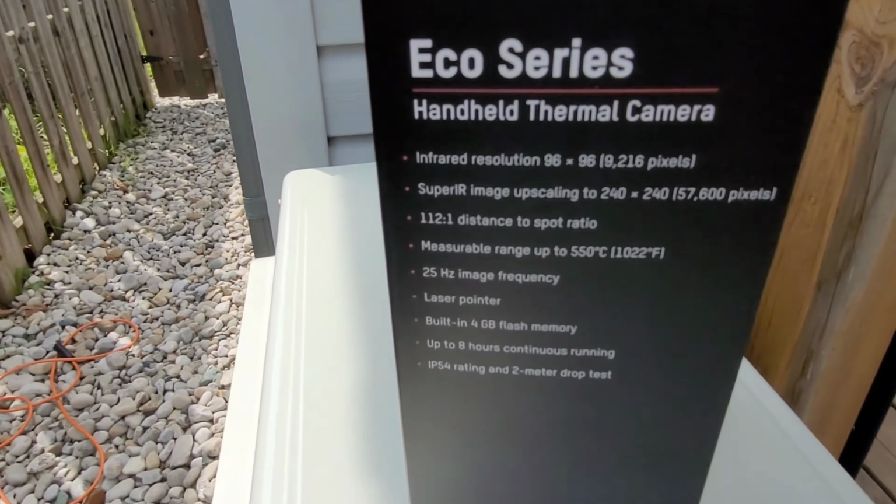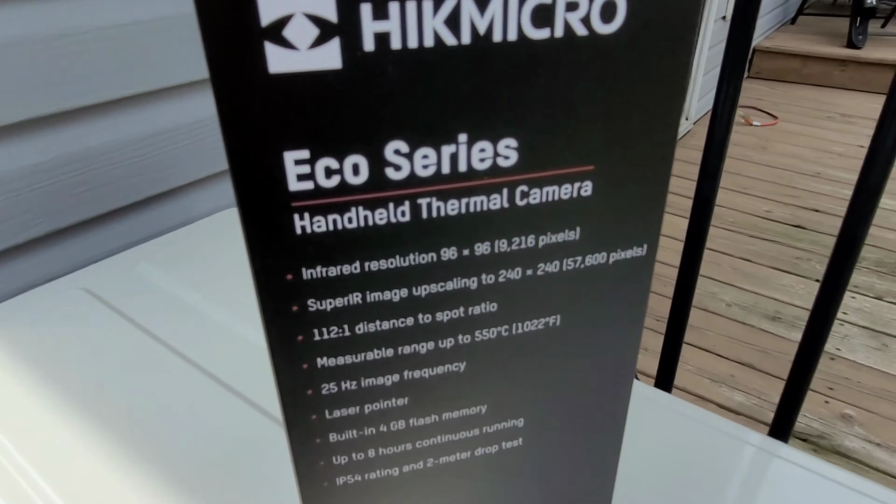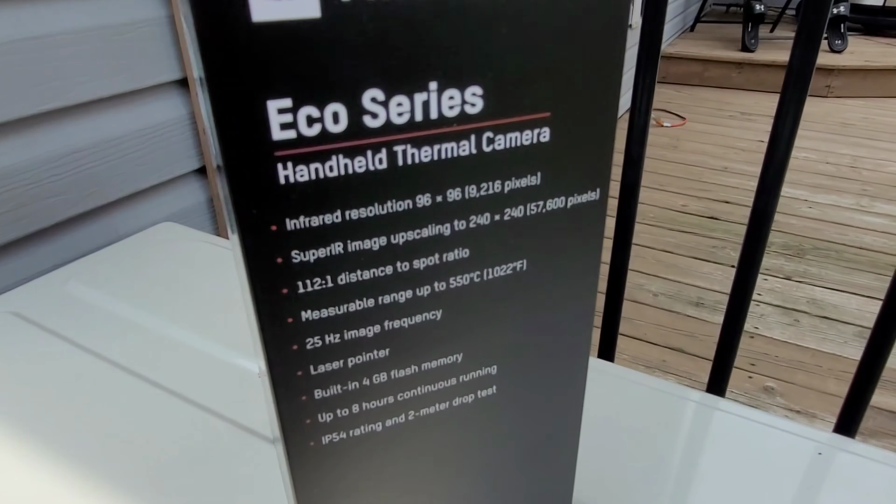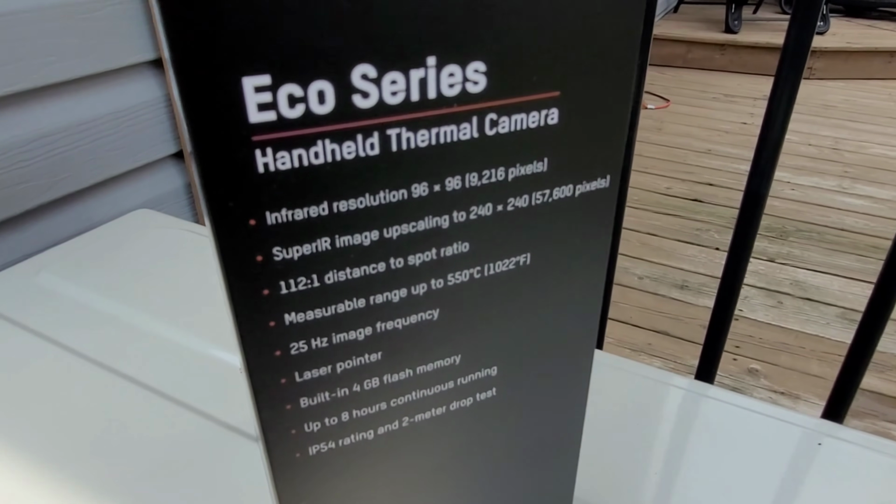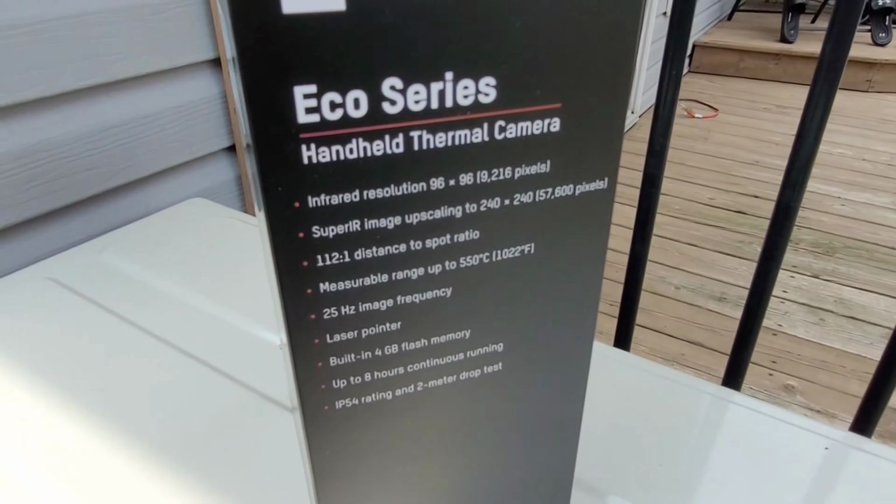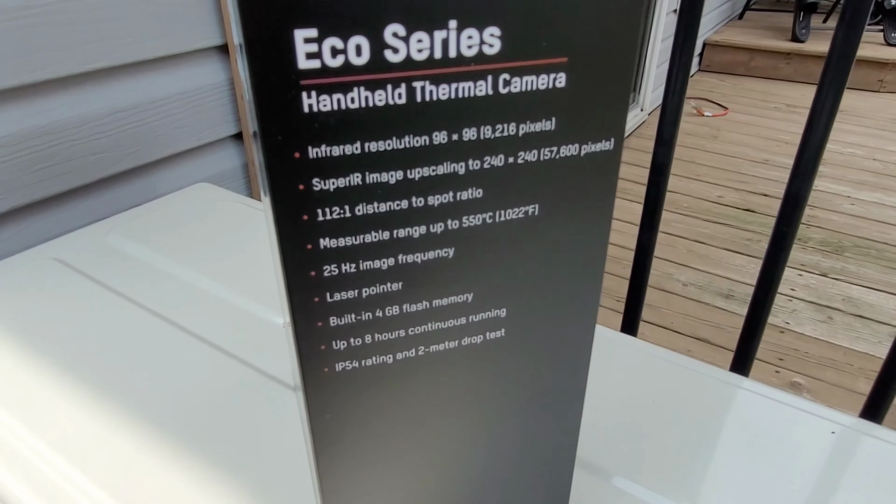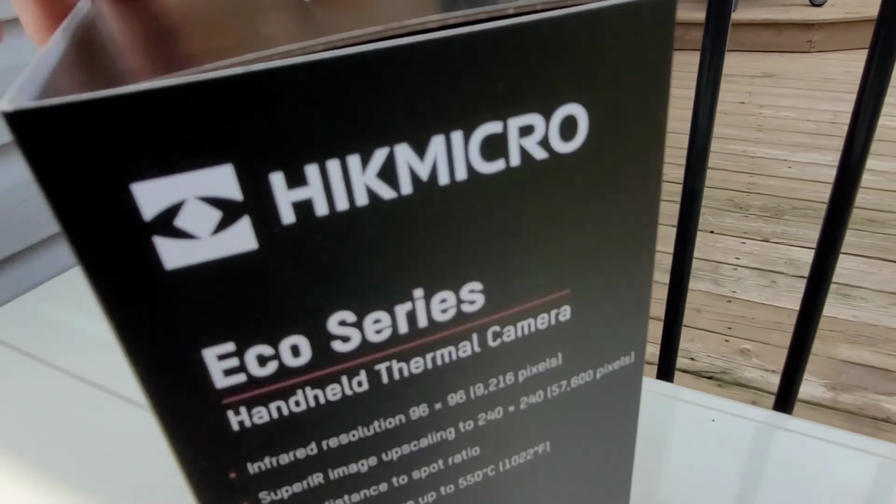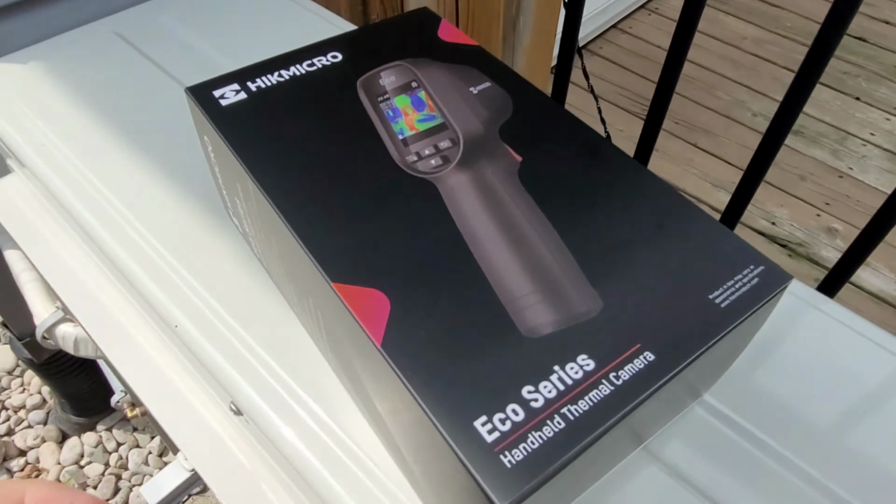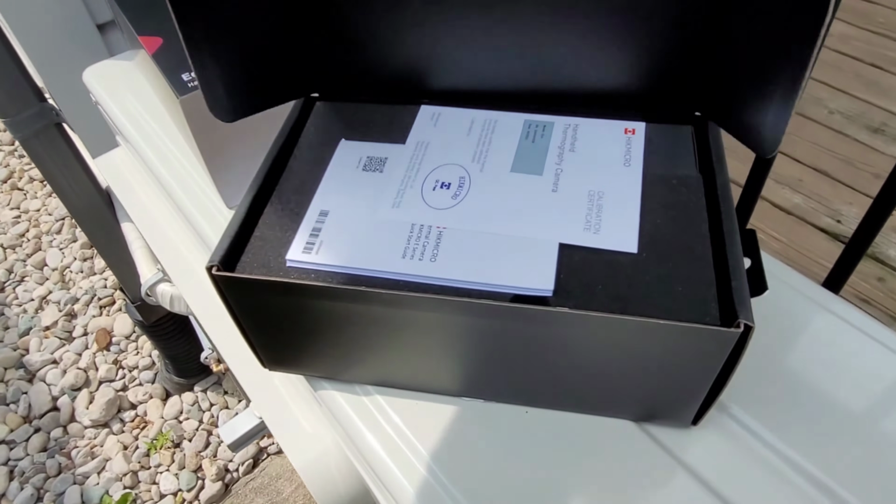So it's got infrared resolution of 96 by 96, upscaled to 240 by 240 with their Super IR technology. It's got a 25 Hertz image frequency for a nice quick refresh on the screen, 50-degree wide-angle lens, and an 8-hour continuous runtime. So I've been playing around with this a little bit already, and it's awesome. I never really realized how many uses you could find for a thermal camera. Wish I had one a long time ago now. So I'll unbox it for you here and show you kind of what it is.